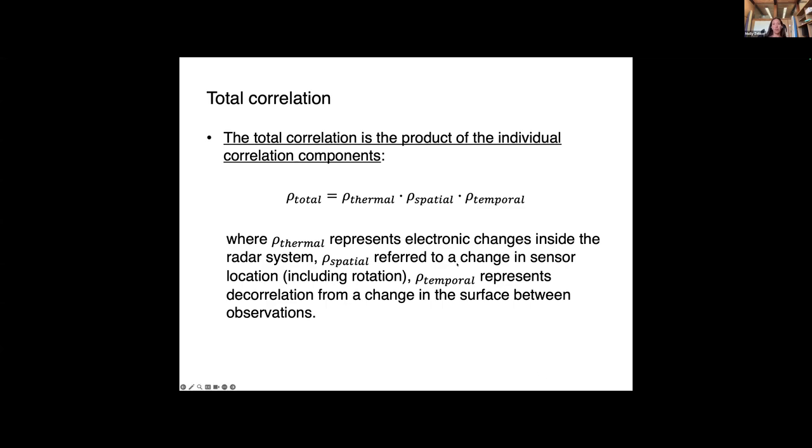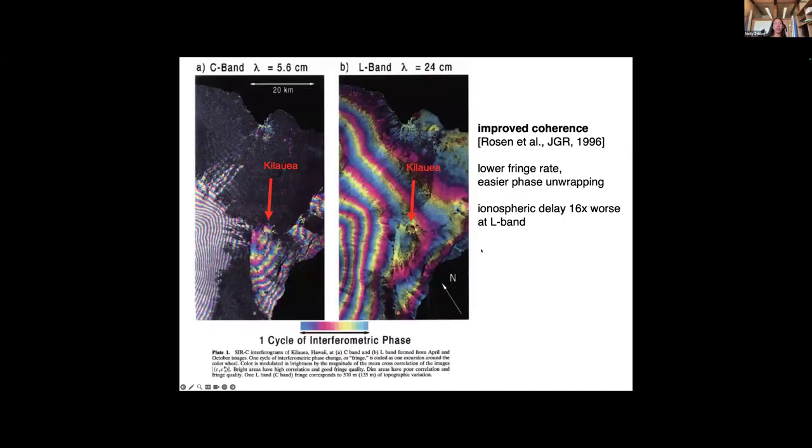This temporal correlation is often what we see due to things like agriculture, farming and tilling of the land. Or if there's a landslide, then you would have decorrelation between our radar images too.